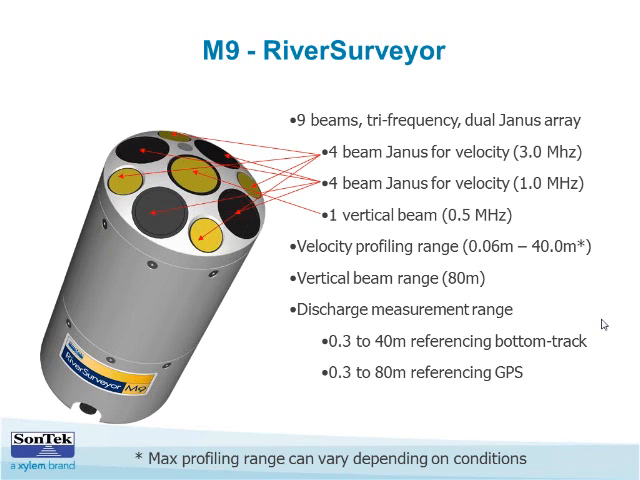Some of us might be familiar with the M9, but what I want us to do here is make a mental note of just how many instruments we're actually talking about in this one instrument. It's a lot of transducers, it's GPS, it's compass, it's battery, it's the wiring and the push button integration. So there's a lot of capability and flexibility with all of these technologies.